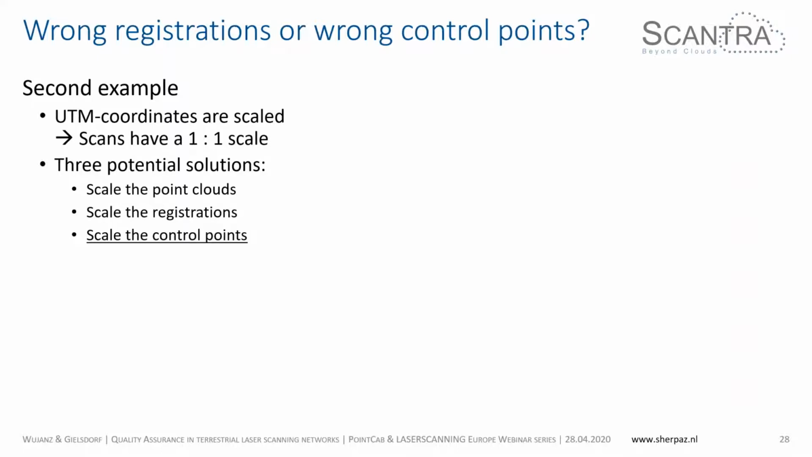So we developed 3 different solutions. The first option was that the client could have scaled the point clouds. Of course, this is what people barely do, because they know all the measurements in the point cloud wouldn't be metric anymore. So usually we ruled it out pretty quickly. We could scale the registration parameters, which you can see is underlined, and that was the option that we chose. Or we could scale the control points.